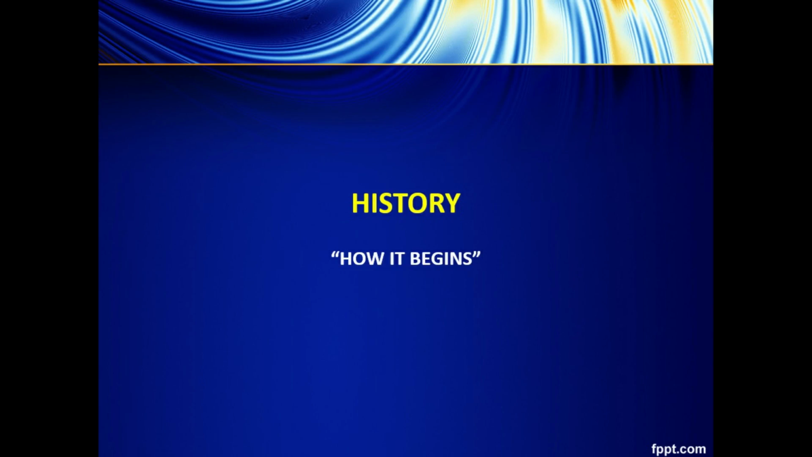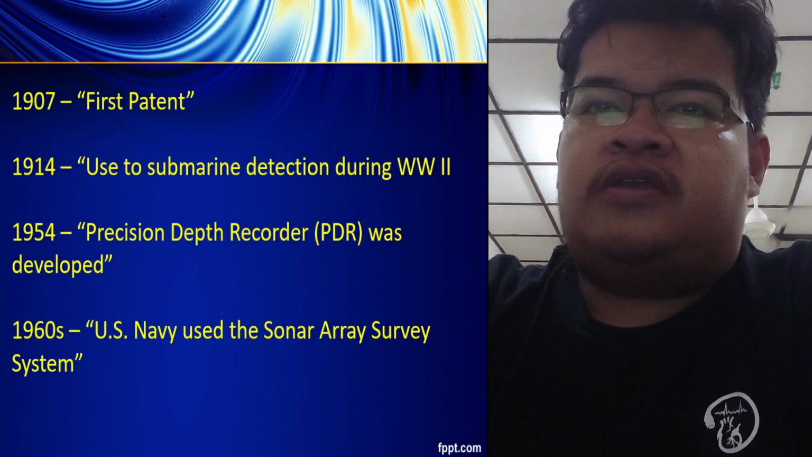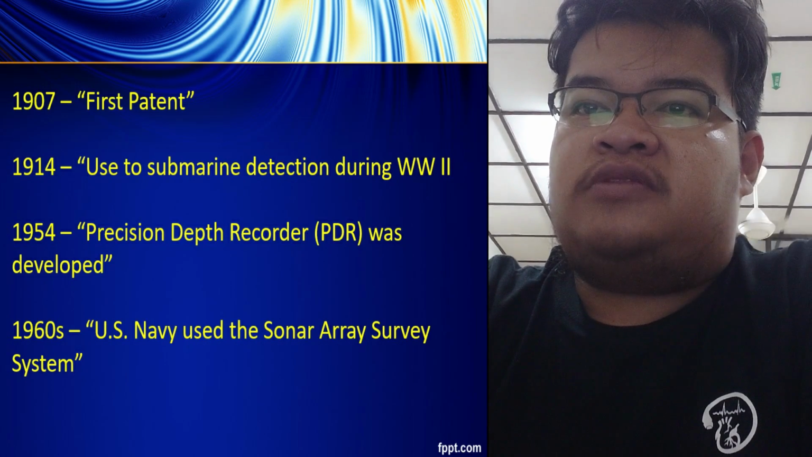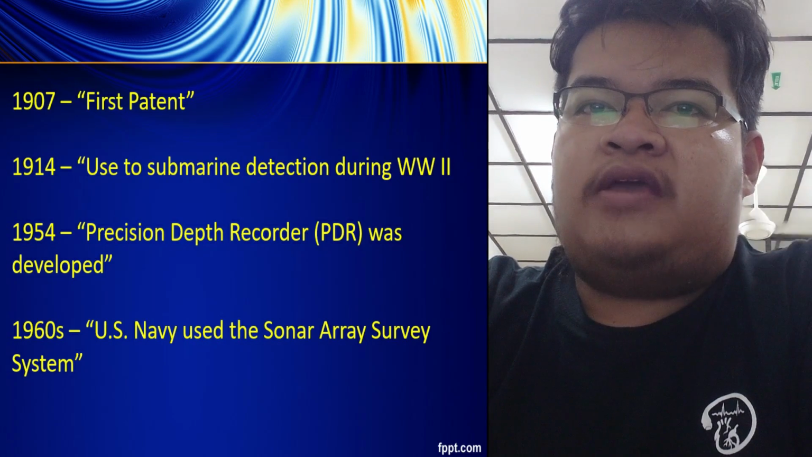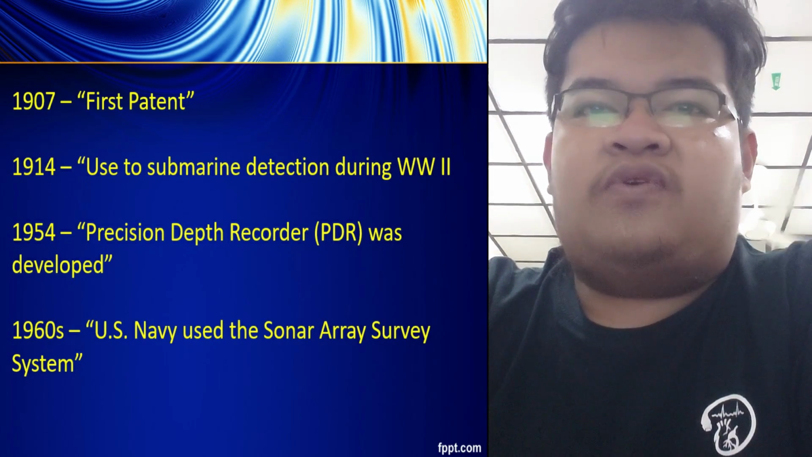When mounted on a vessel, this device is generally termed a fathometer, and when mounted on a submersible, it's termed an altimeter. The first patent for an echo-sounding device was granted in 1907. The Fathometer, a registered trademark often loosely applied to all depth sounding gear, was developed in 1914.